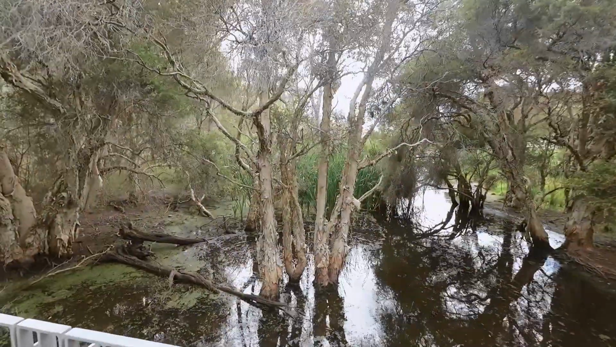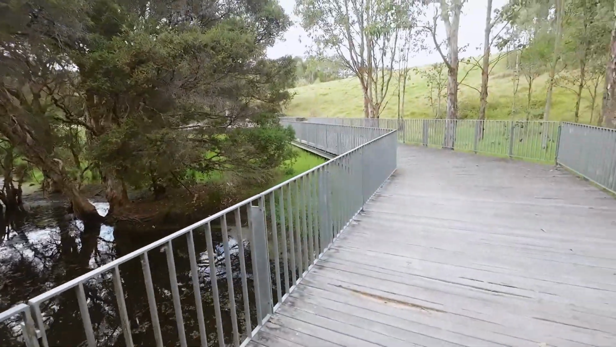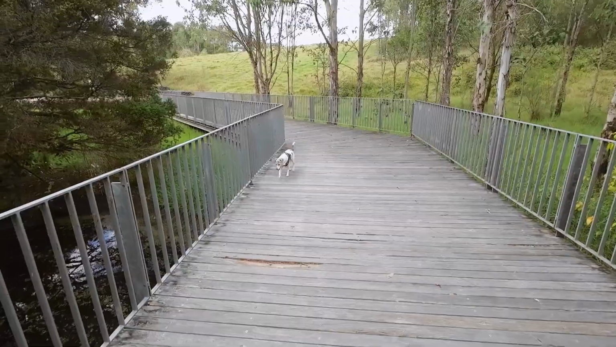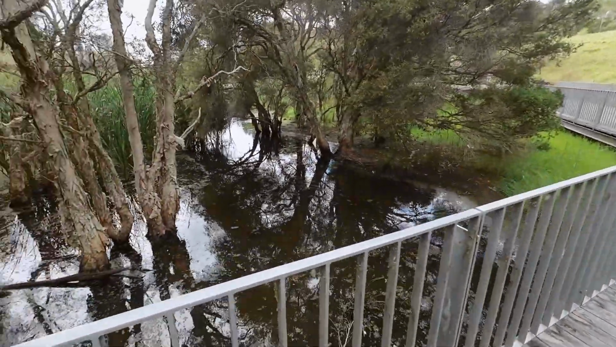Okay, one more. I promise, Jerry, one more. Then we go back to the park to sniff more bums. Hey, Jerry. Jerry! Huh, you got left behind, Jerry. Yes, you wait here while I do a photo.